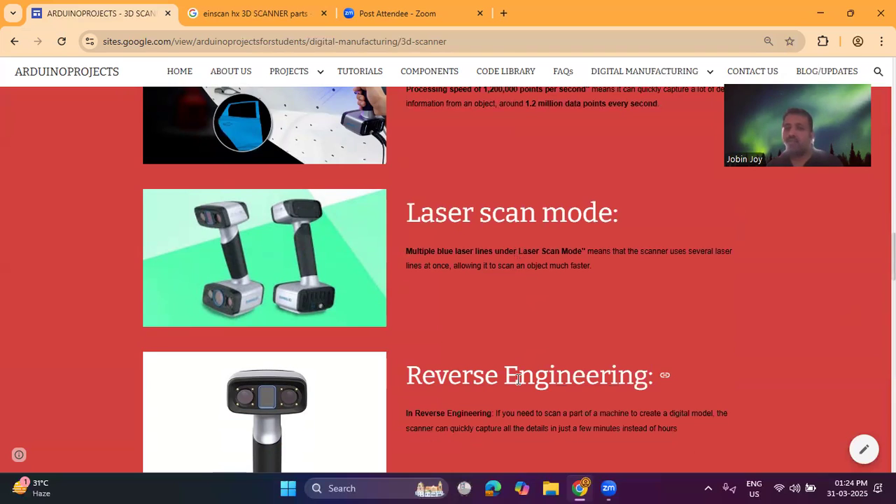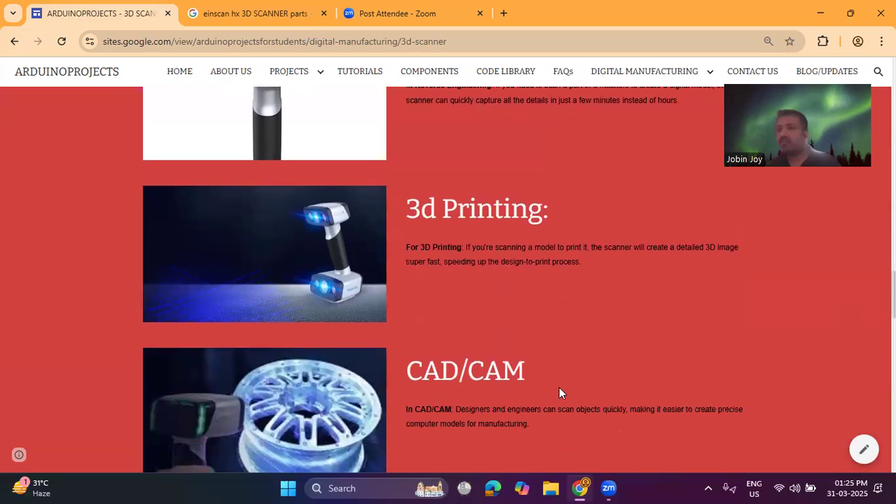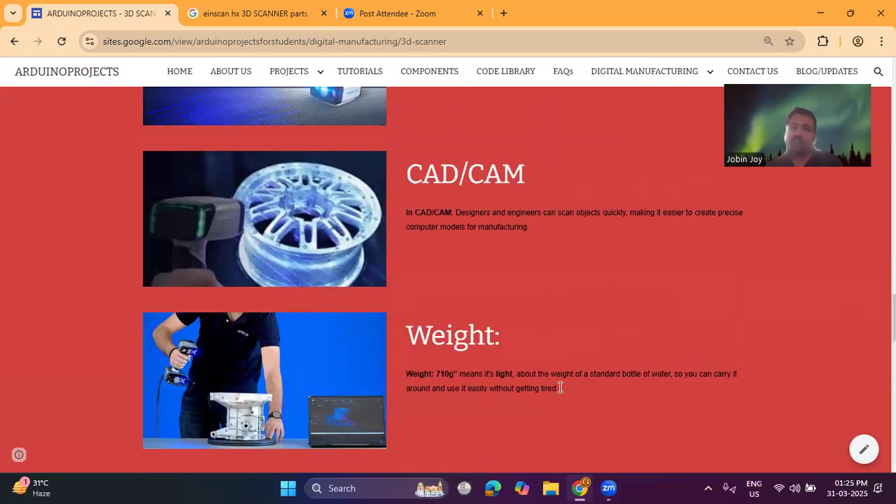So this is suitable in the field of reverse engineering. For example, if you need to scan a part of a machine to create a digital model, the scanner can quickly capture all the details in just a few minutes instead of hours. So we will get a suitable file, for example an STL file or 3MF file. Within a few minutes, we will get the digital file instead of hours. So this is suitable in the field of 3D printing. We can 3D print the scanned object by converting the scanned file into STL format. And this is also suitable in the field of CAD, computer-aided design, and CAM, computer-aided manufacturing.